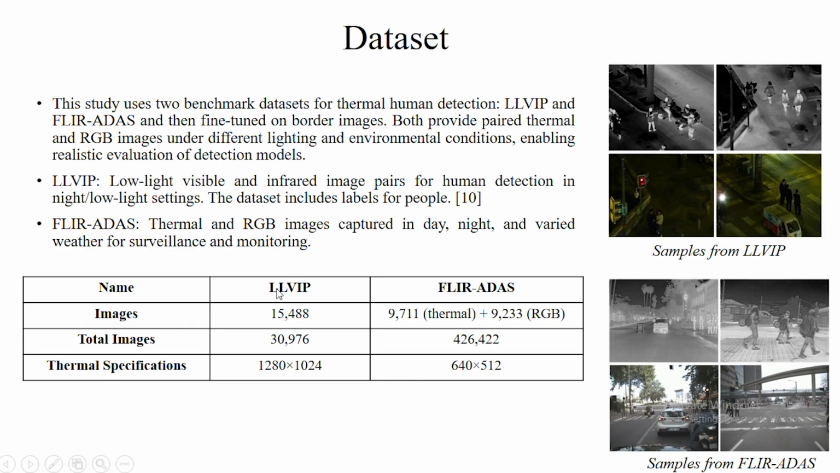For the data sources, we have taken data from two sources. One is the LLVIP data, which is low light visible and infrared image pairs for human detection in night vision and thermal imaging. And for the FLARE radars, the data is from the FLARE thermal camera that has RGB and thermal images captured in day and night.